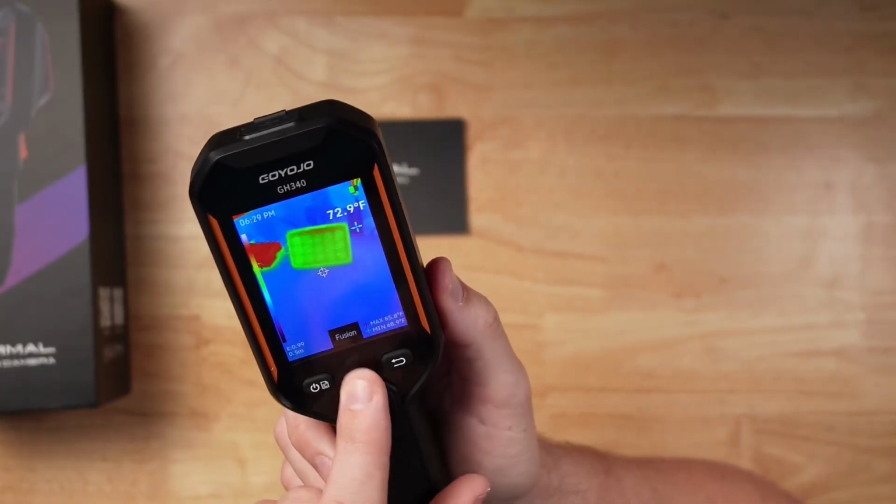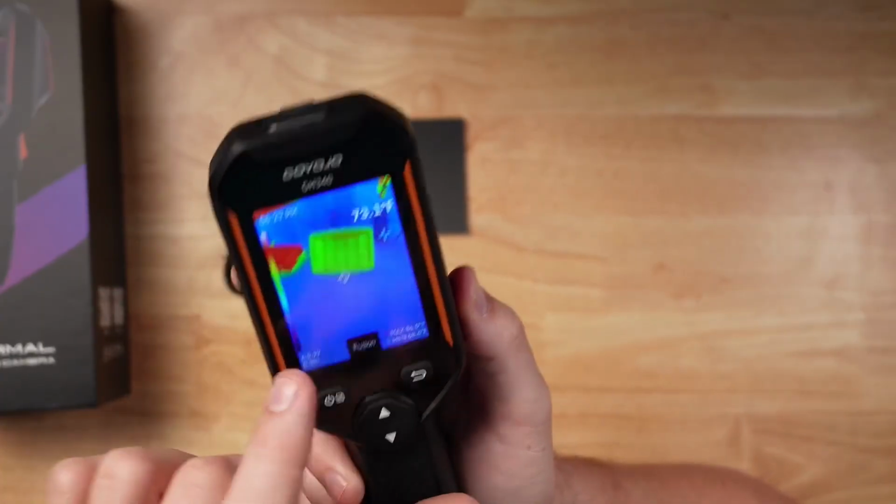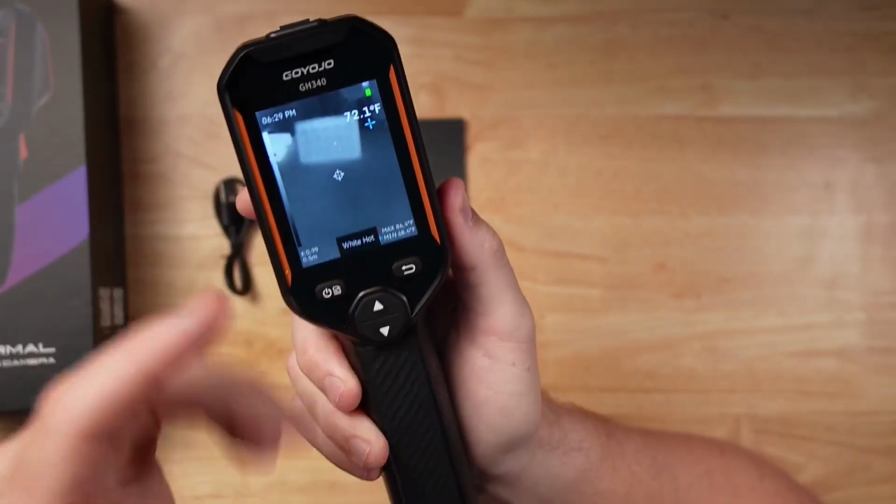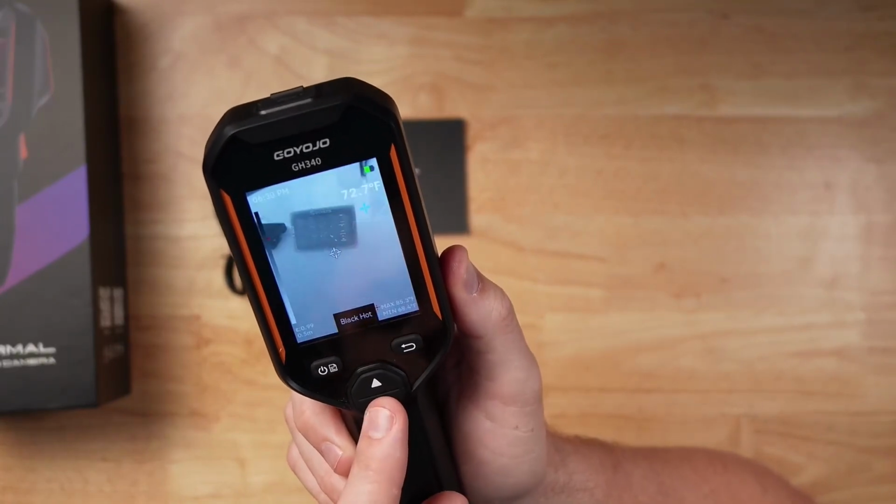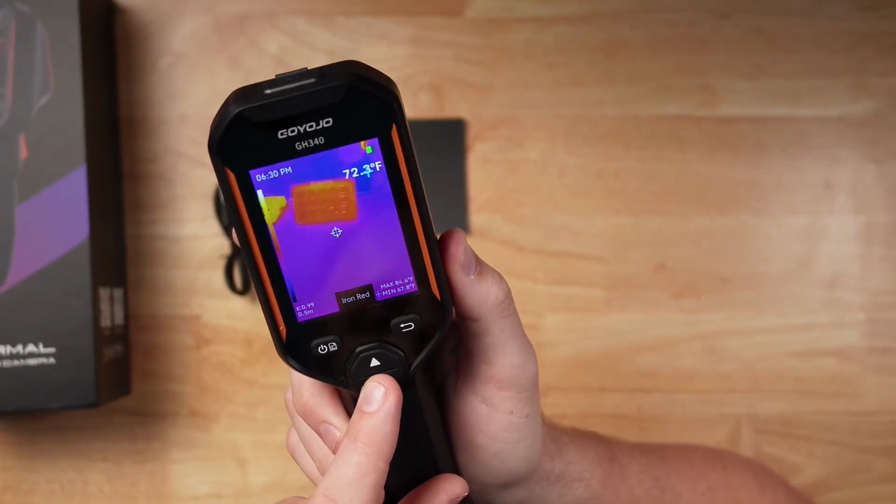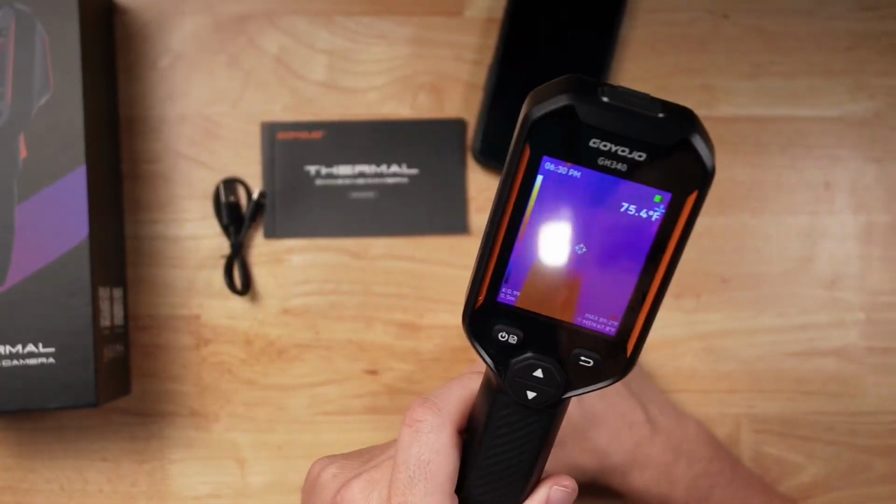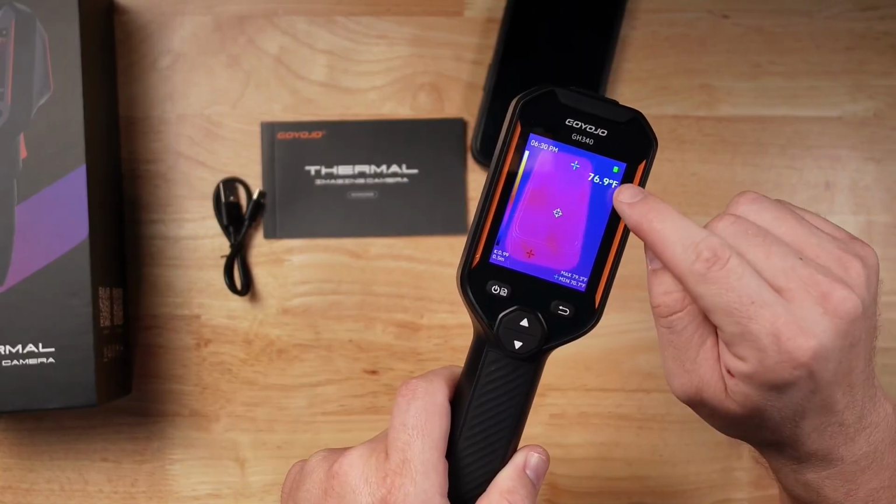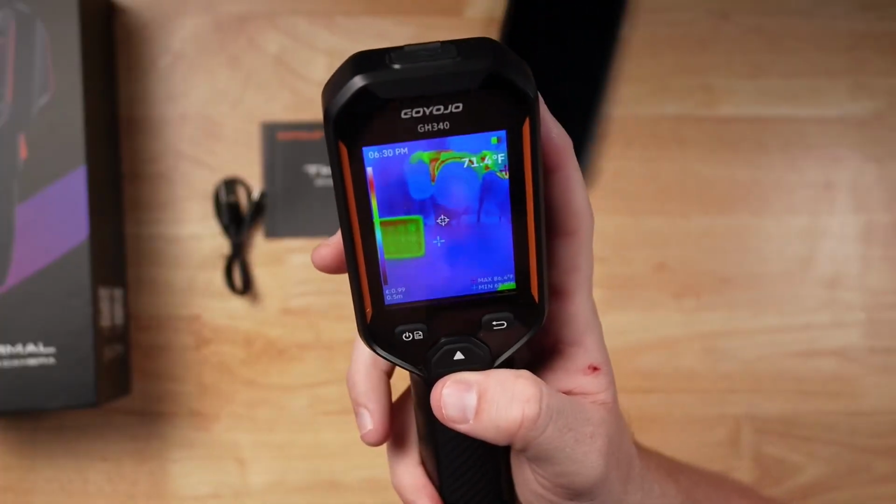You do have a fusion, so it gives you like an outline. You have thermal imaging setting and then a fusion setting, which gives you a little outline of what's going on. So once you select one of those, you press the down button, and this is going to change all the hot spot, white, black hot, white hot, red hot, fusion, iron red, so you can see that as I'm moving around. So if I slide my phone over here, you can see I'm taking the central temperature here, and then the min and max is showing me there. So very cool, easy to use.